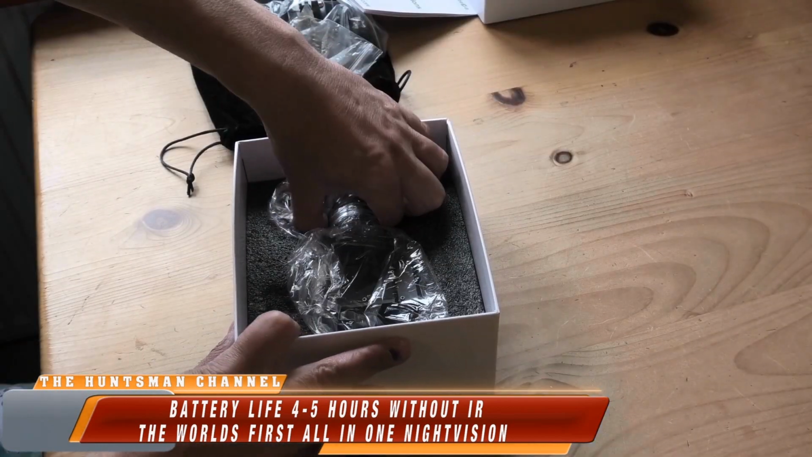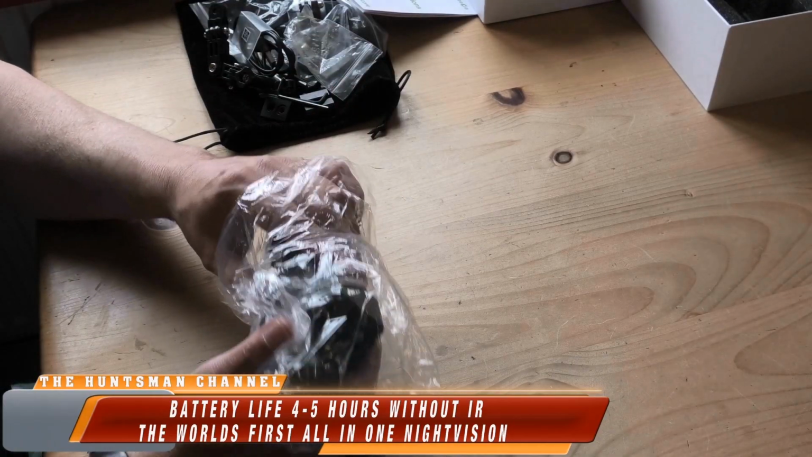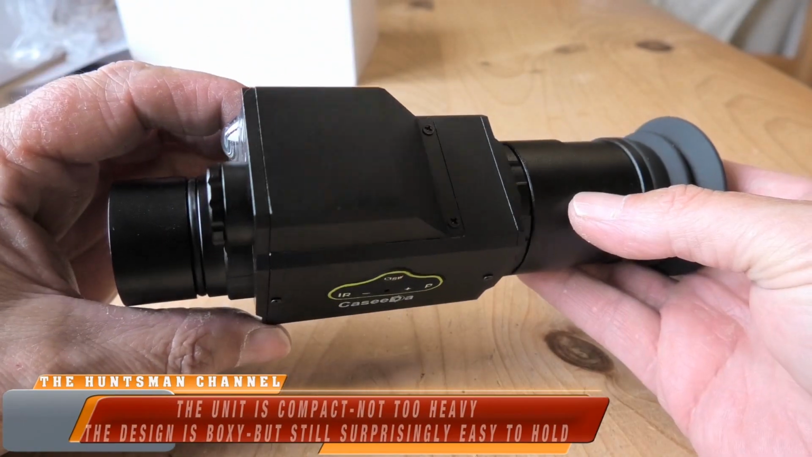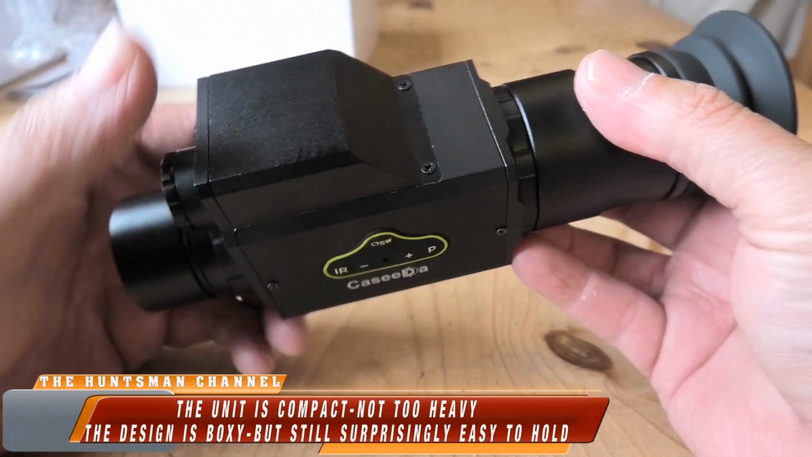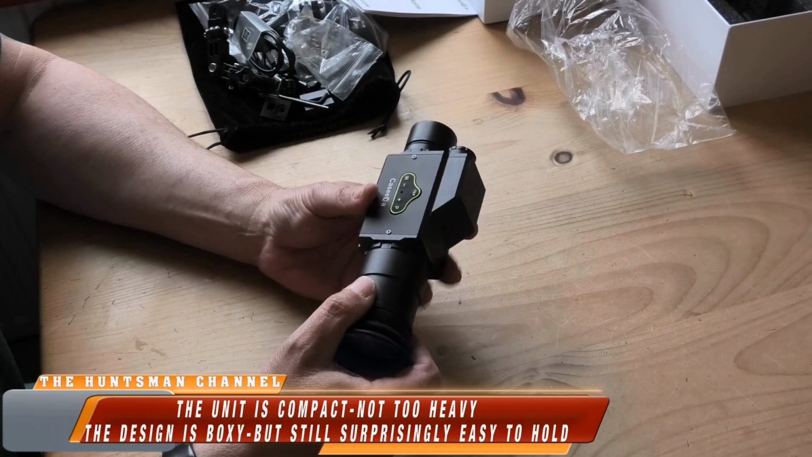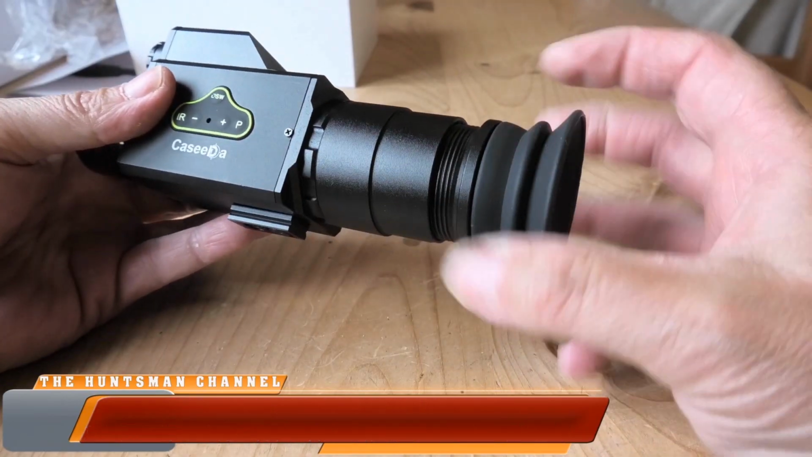And the unit itself, it's compact, very small, and it's a simple design. It's got the adjustable eyepiece if mounted to your rifle.